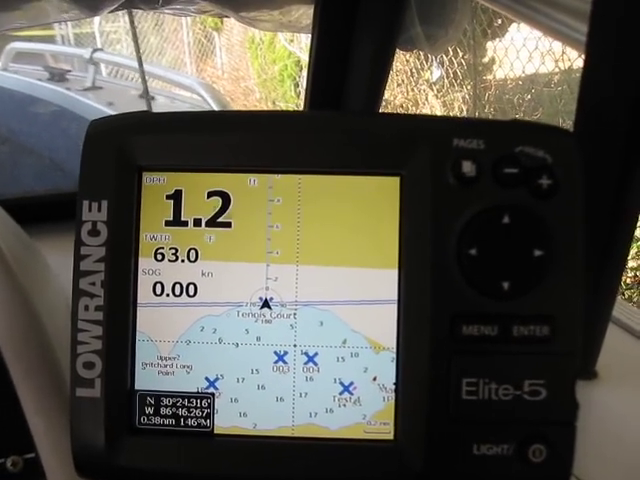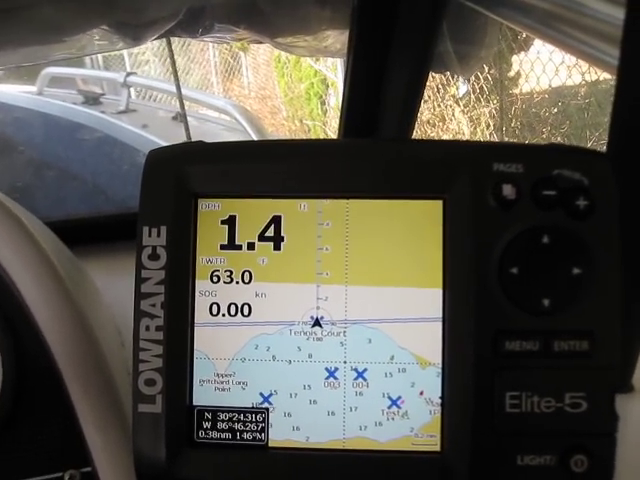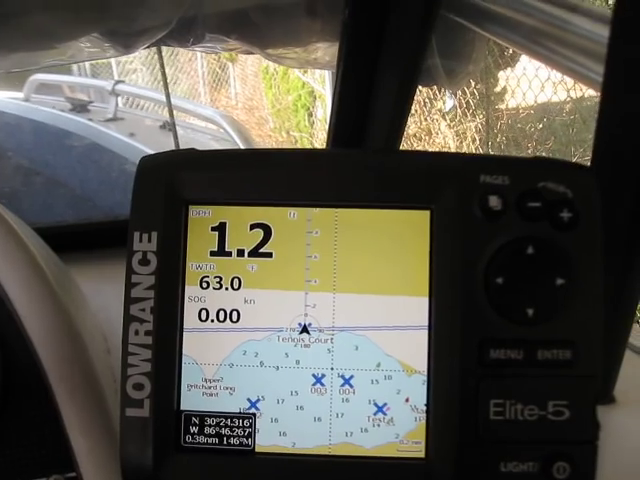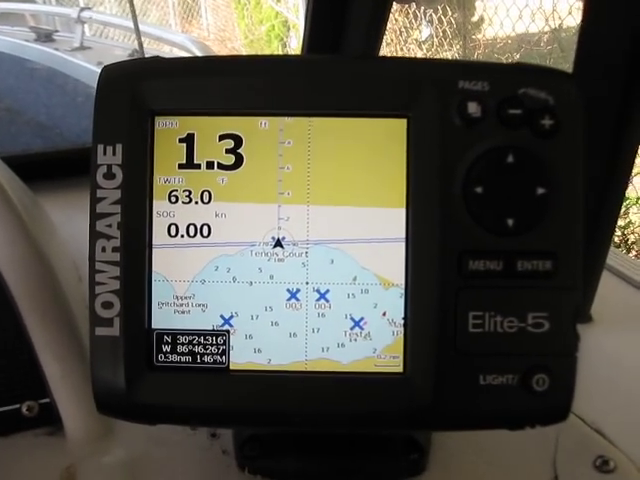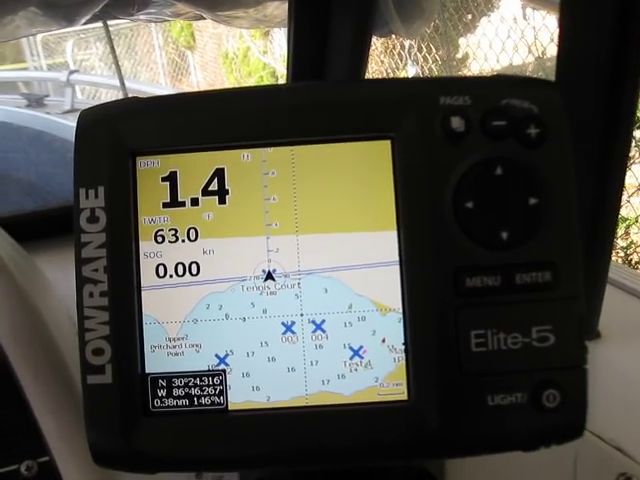That's a little overview, lengthy. It turned out to be a little lengthier than I'd planned on. Overview of the Lowrance Elite 5. Like I said, I'm stuck with it, and so I'll make the most of it.